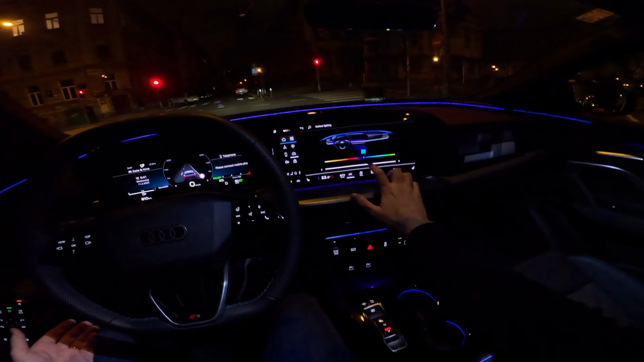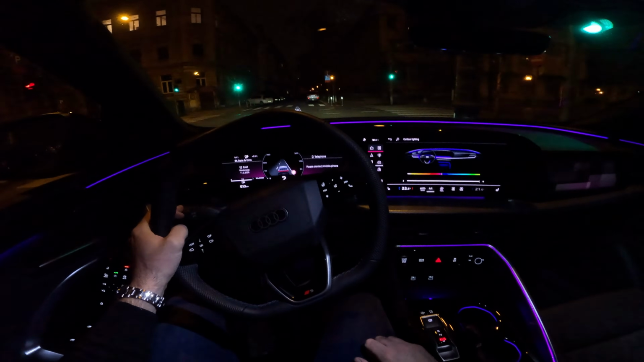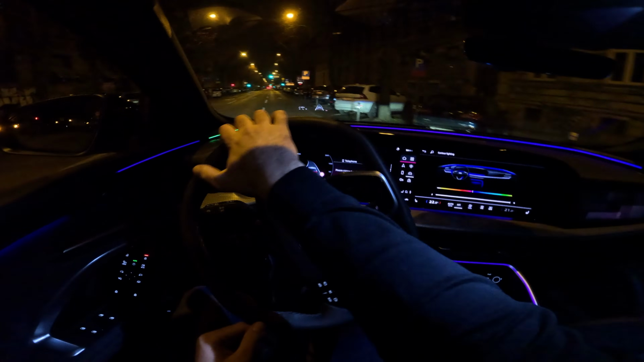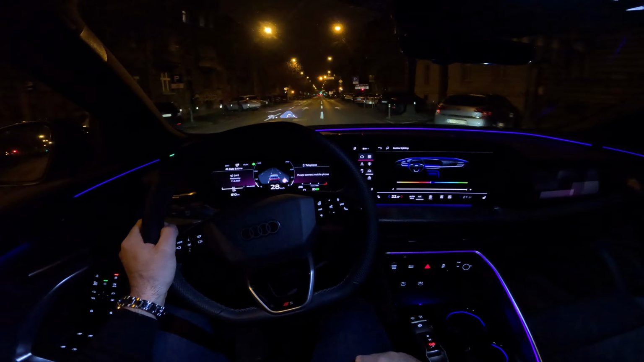if you don't like it, if you think it's too much. But yeah, if you follow me regularly, you will know that I'm a big fan of this, so I will keep it on, of course. Love the indicator sound, very relaxing, and so is the drive with this mild hybrid plus.